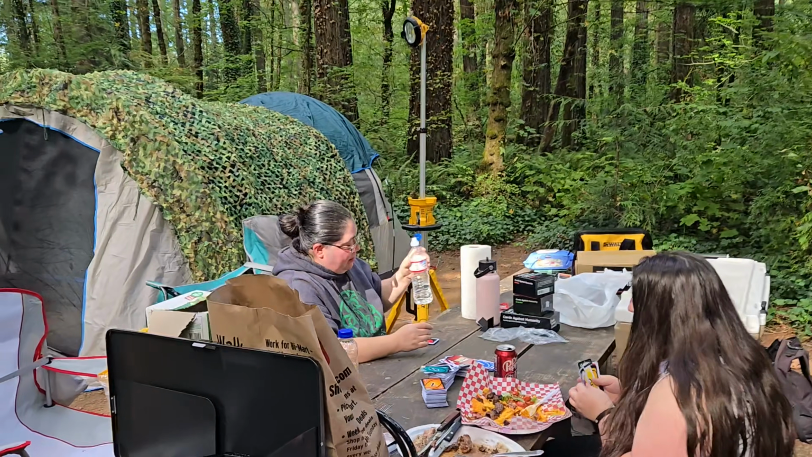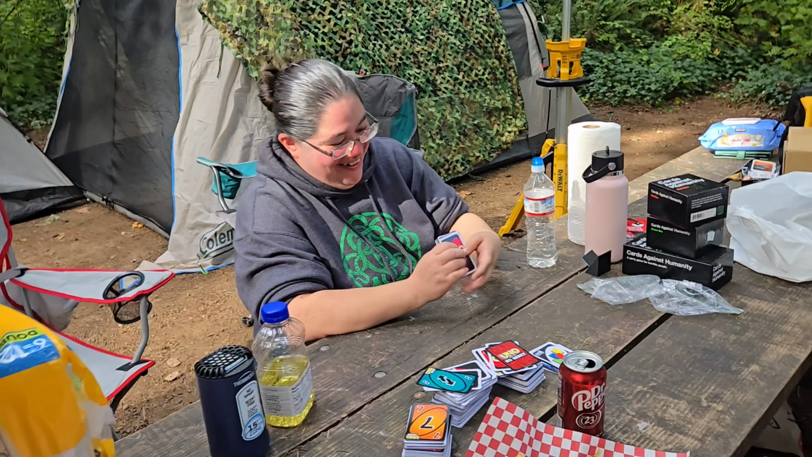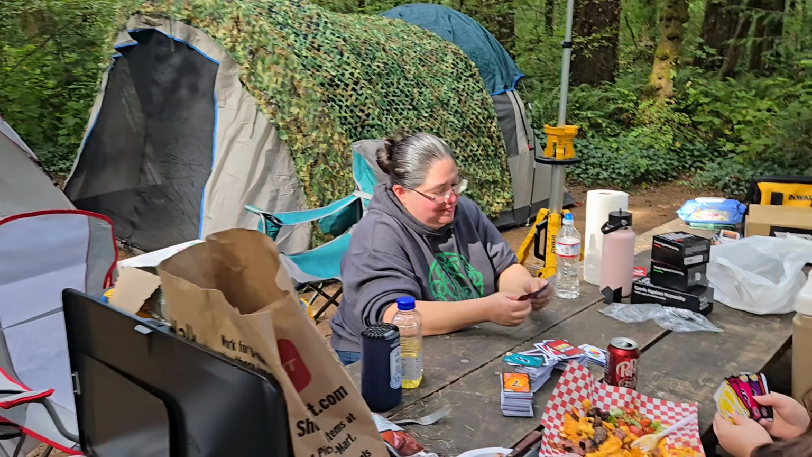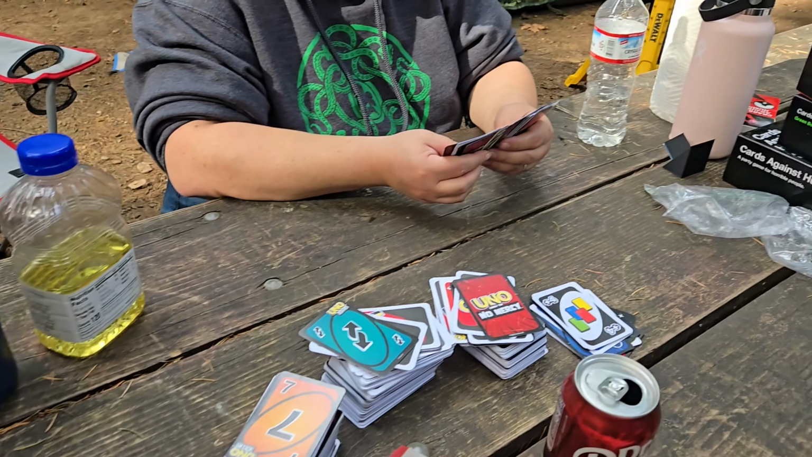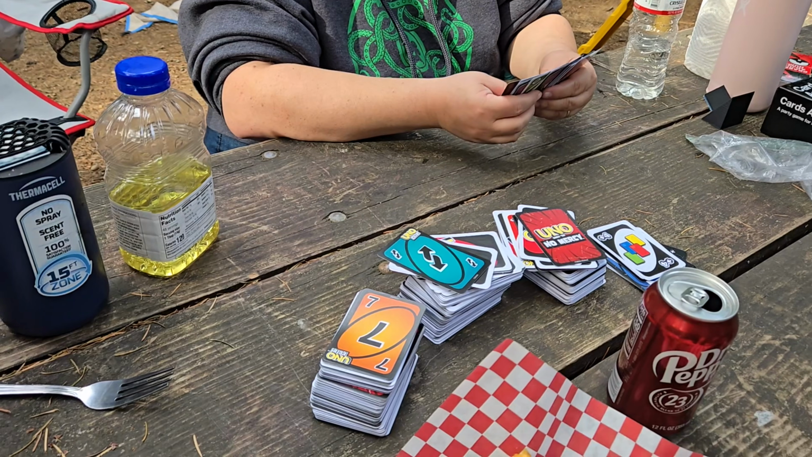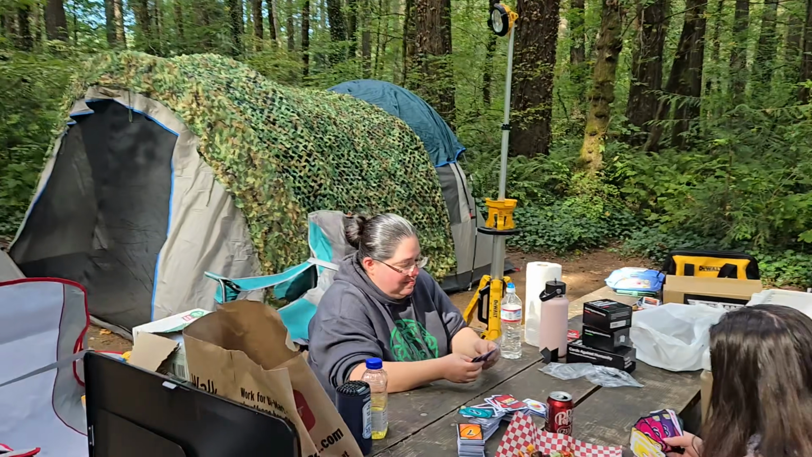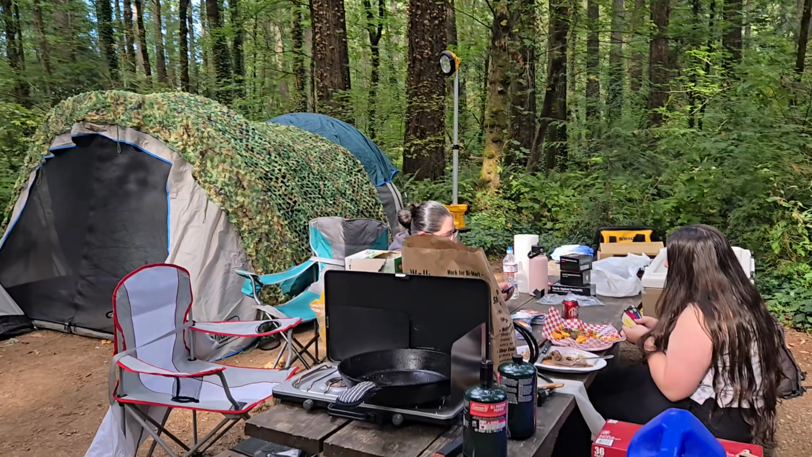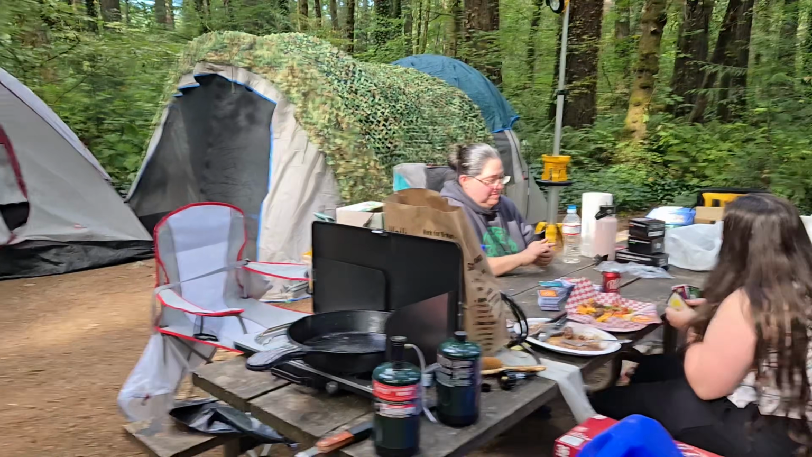Who's winning? Probably you're winning? Okay. Guess we'll find out. It's Uno. We shuffled all our Uno decks together. So we got some Uno No Mercy and some regular Uno, and Uno Flip is in there. And it gets really chaotic when we play Uno. A lot of fights break out.